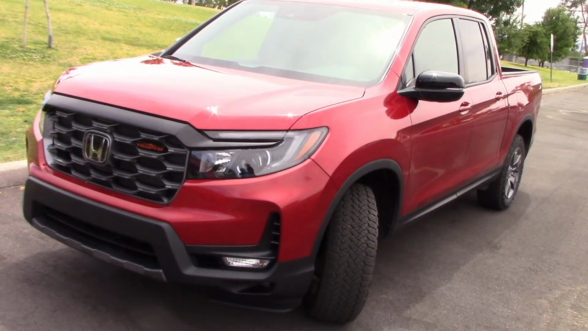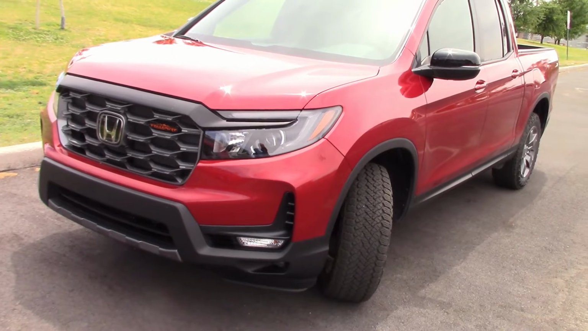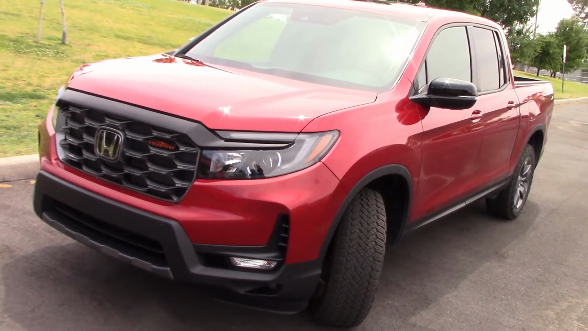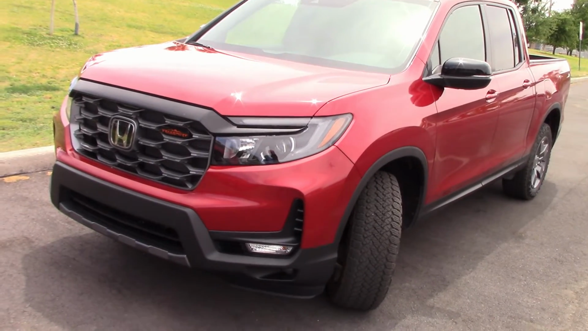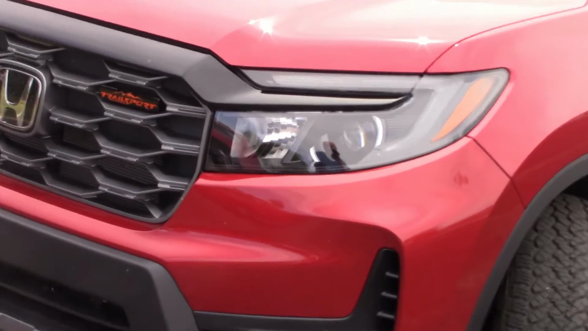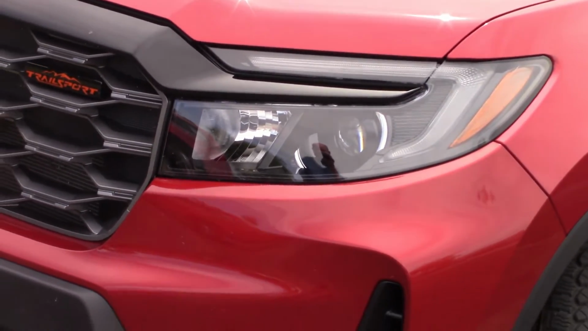Honda sent us one of their nice Ridgeline pickup trucks to drive. This is a Trail Sport version. We did a full 1-week road test on this, given the fuel economy numbers and everything, but here we're doing night drive and headlight test only. I'll link the full video at the end of this video. So let's take these lights out and see how they perform.